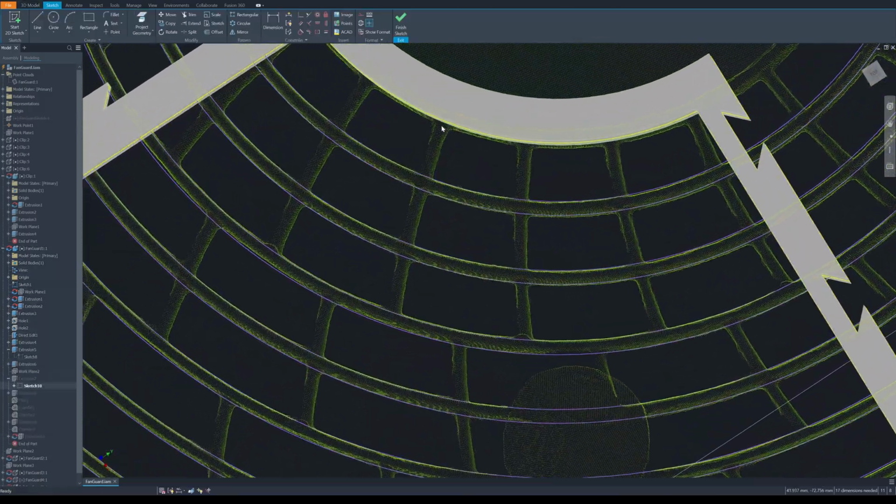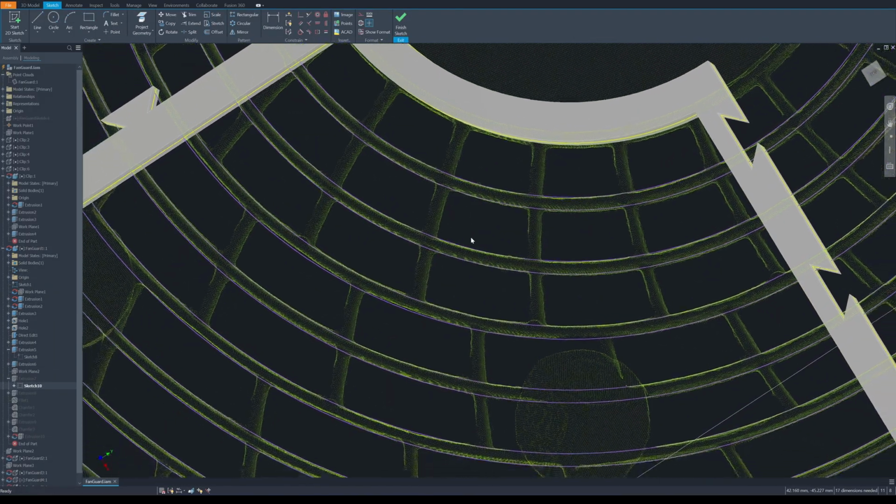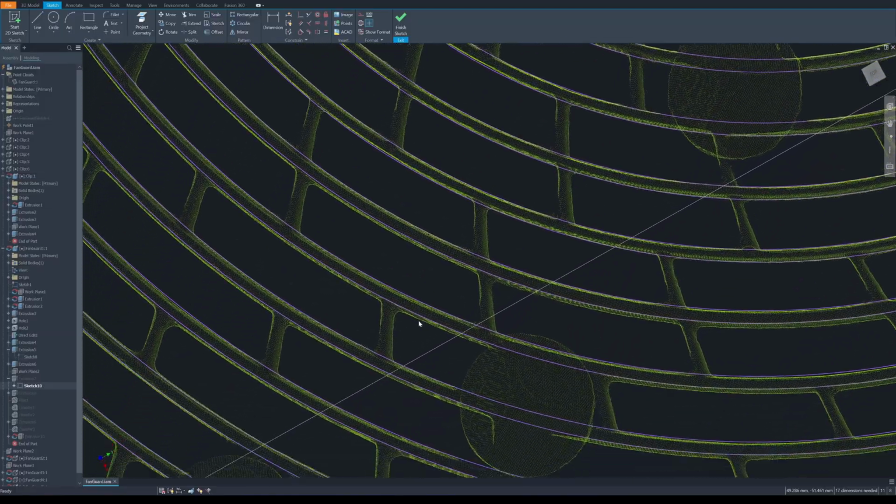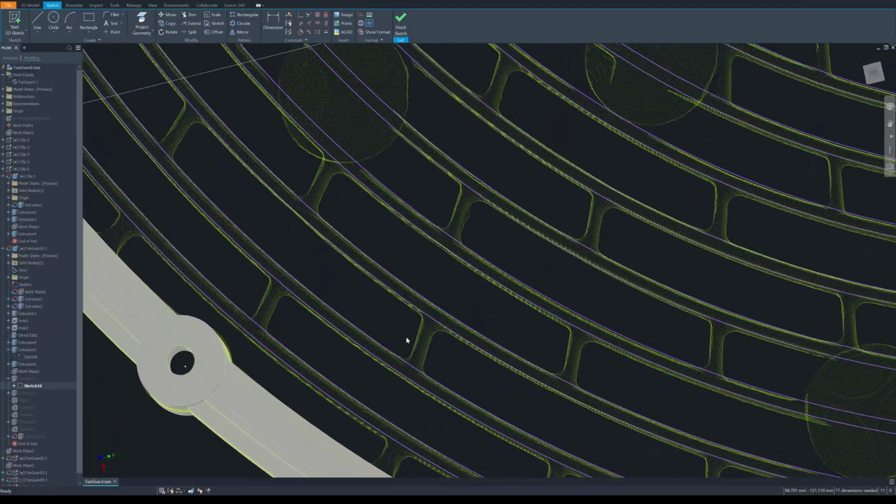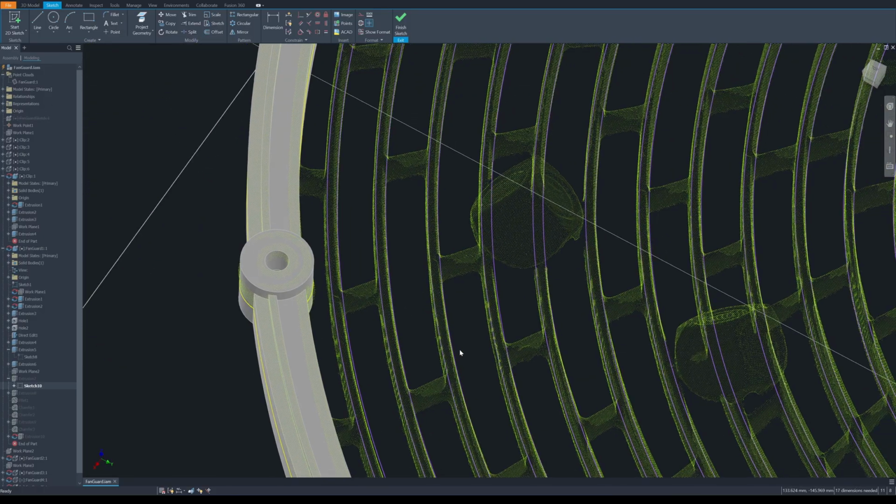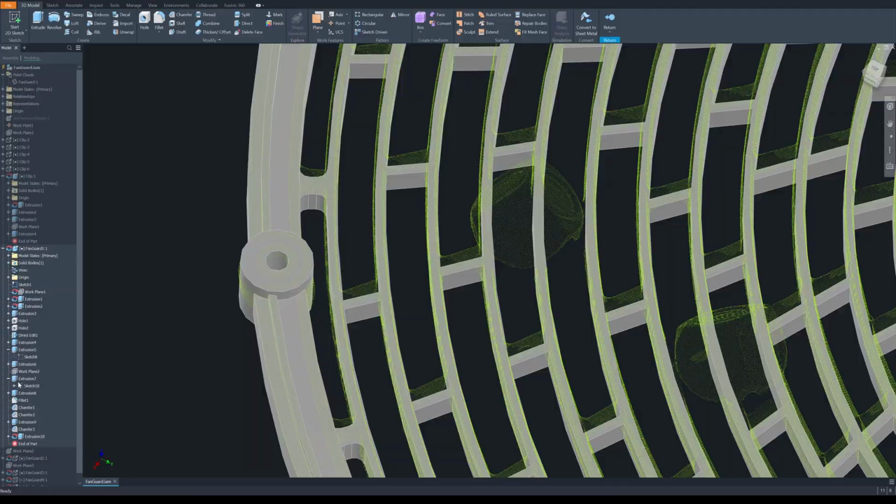Okay, next I use the point cloud as reference and create the grills. I use the original part for reference. This is all the grill. The grill is 2mm in width, and the thickness is 5mm. So I follow the original part.